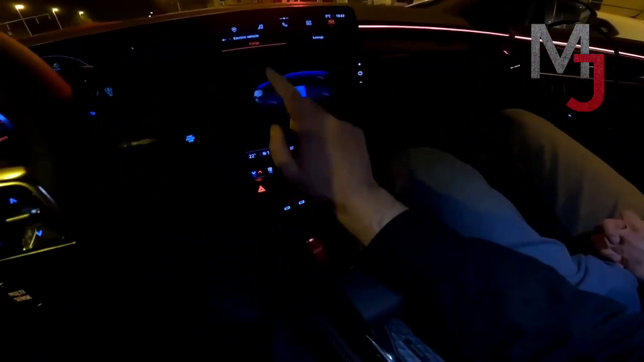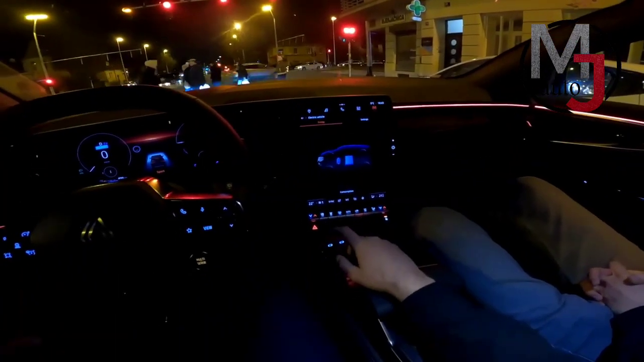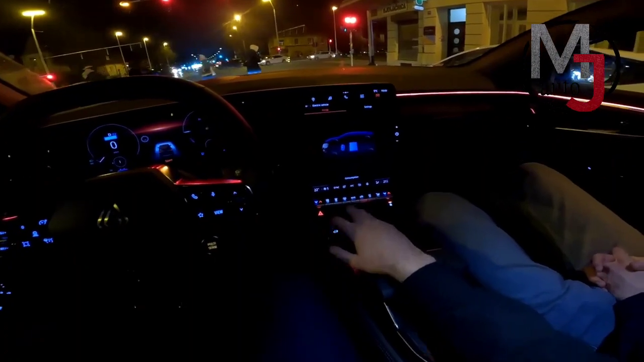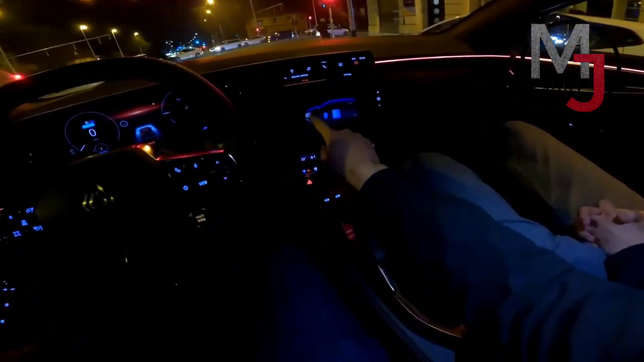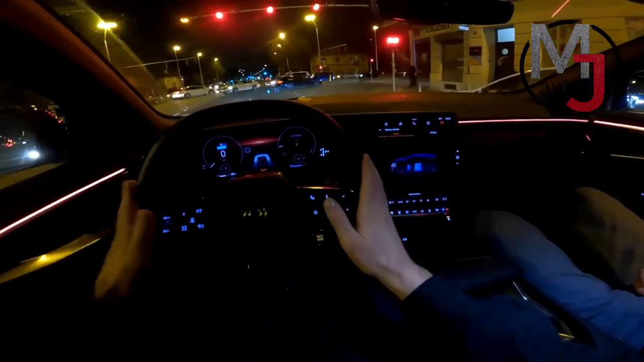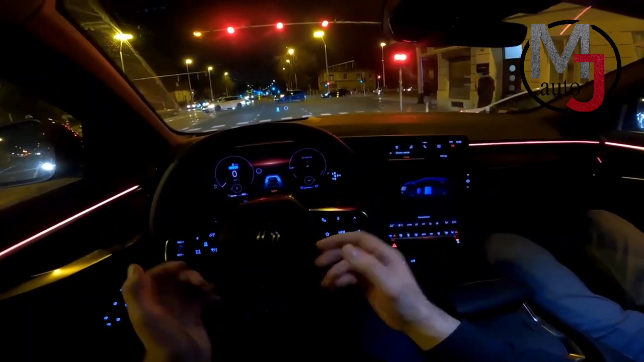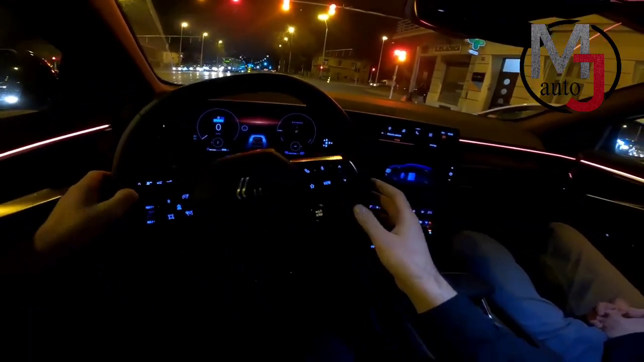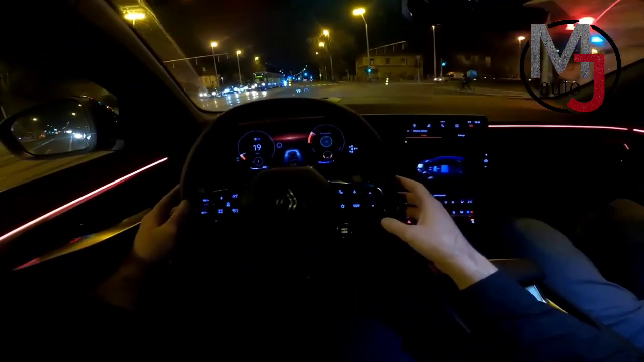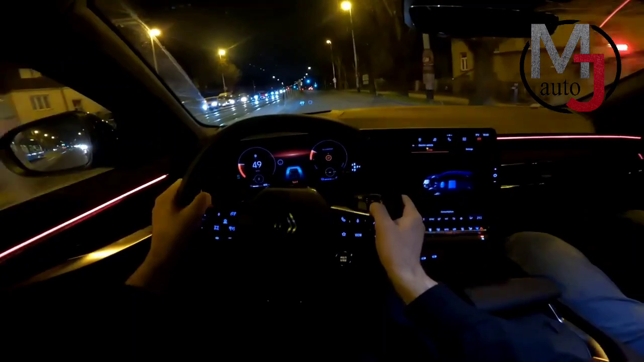So the car has the battery, electric motor, and the petrol engine. And the thing is that this powertrain is the all new one, so they improved each segment and each of those things, and the drive is very smooth, and you don't feel that the engine is turning on. It's all very smooth, so it's definitely a recommendation, and it's really a pleasure to drive it, and you feel very comfortable.